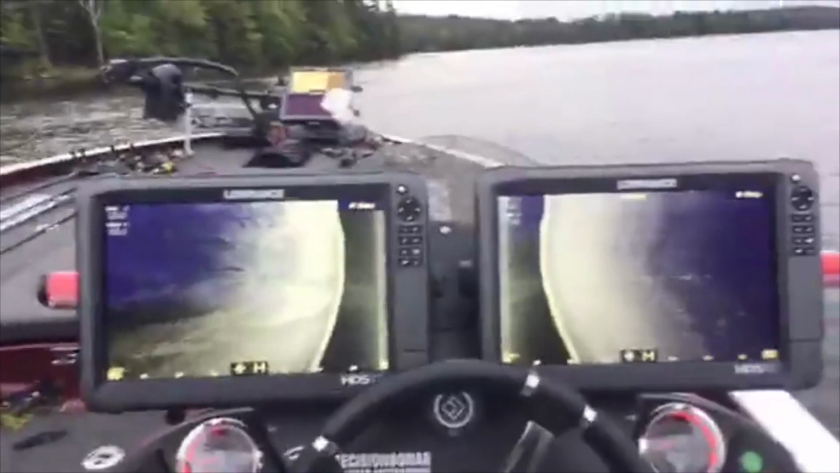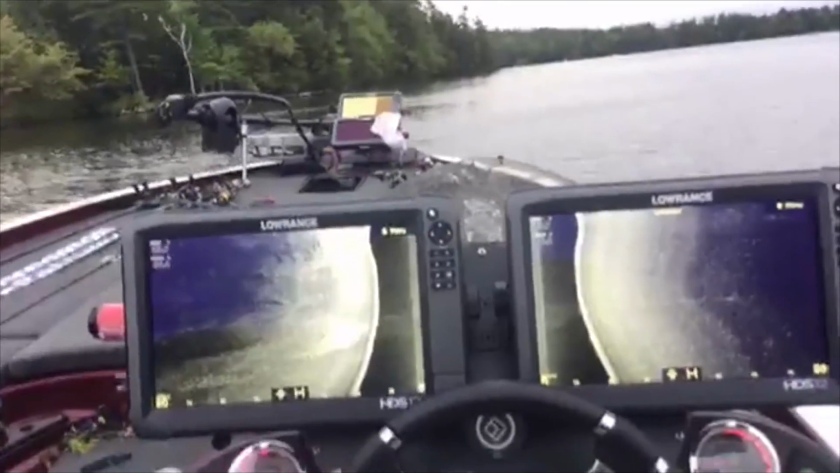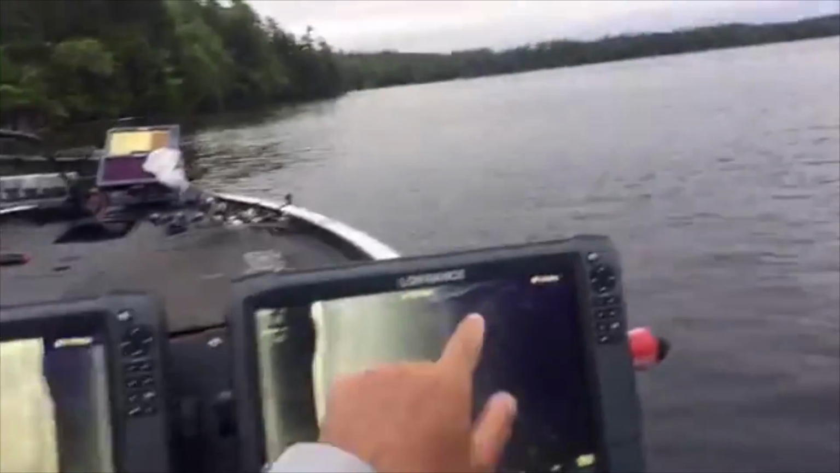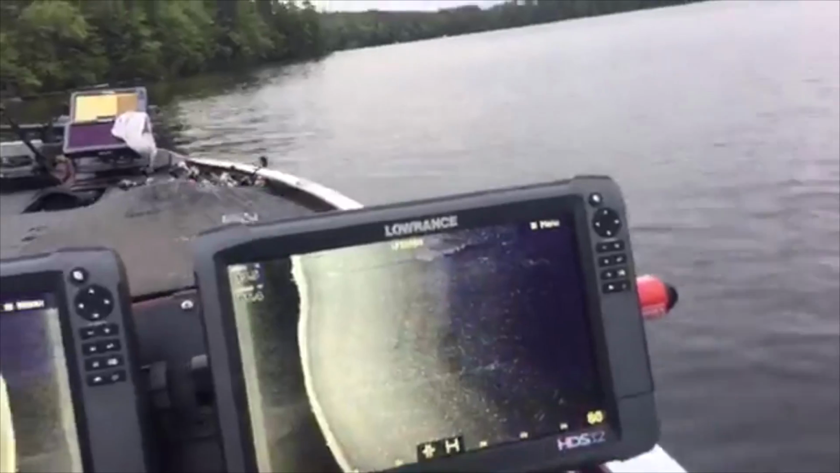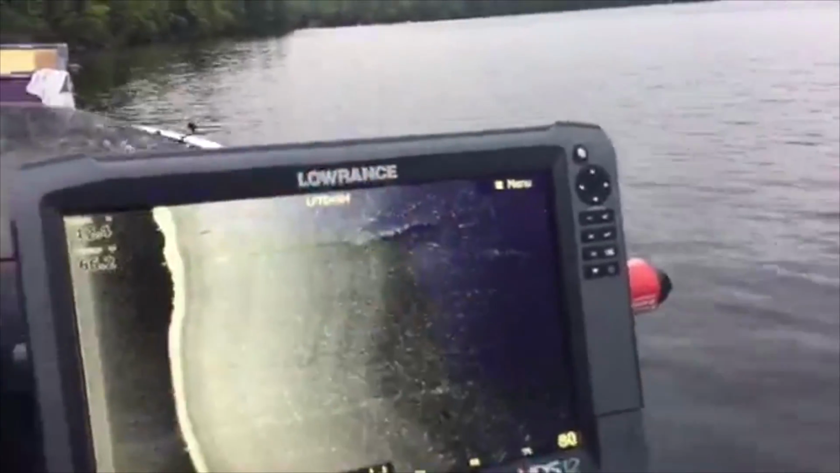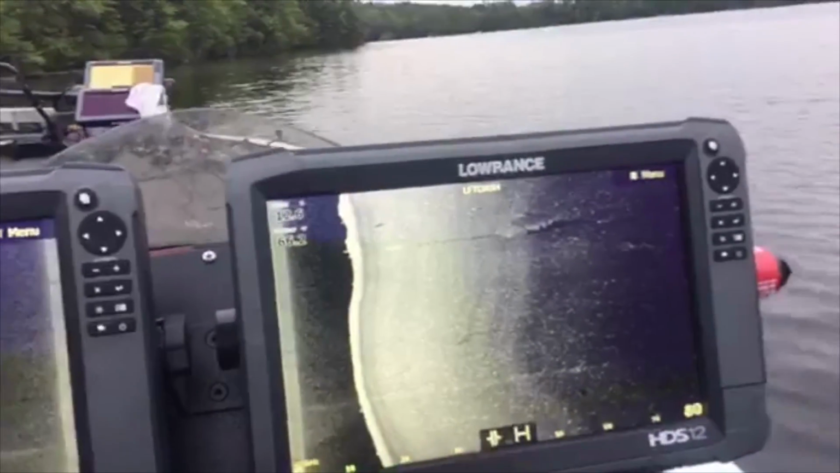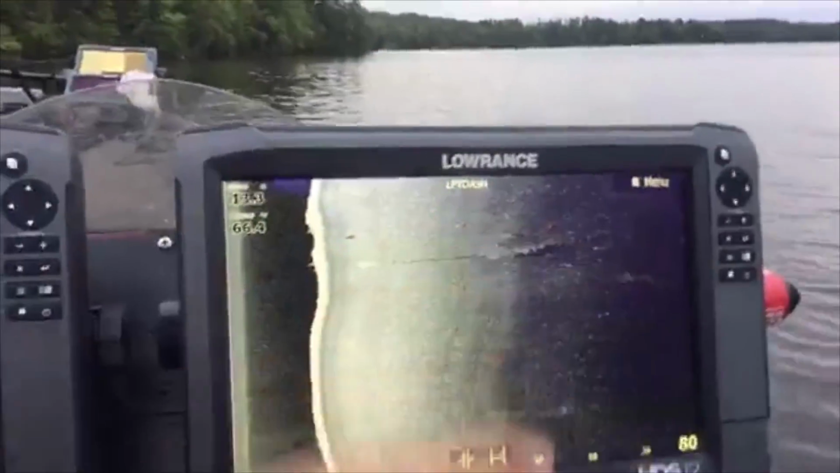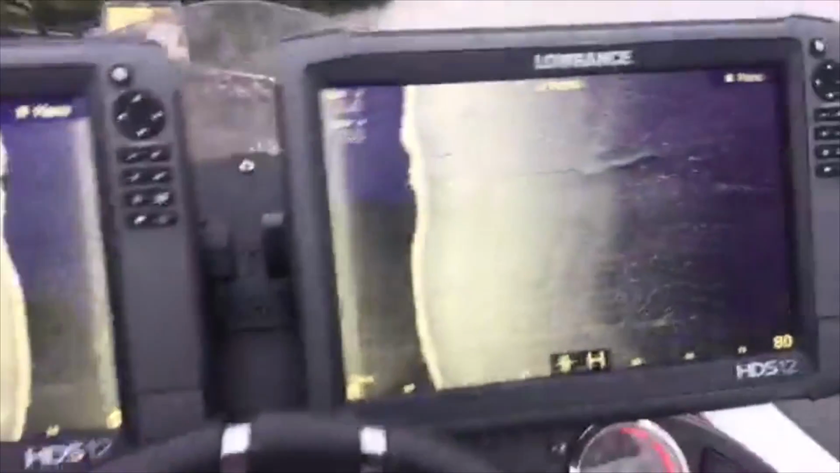But this is just fun scanning. Something cool to do with your Lowrances if you are running two. And I'll show you how to do this in a second. Oh, there's a nice piece of ledge out there on the right side too. See, that's a pretty cool piece of ledge going perpendicular to the bank, and a nice little hump on it, and another couple side pieces out there.